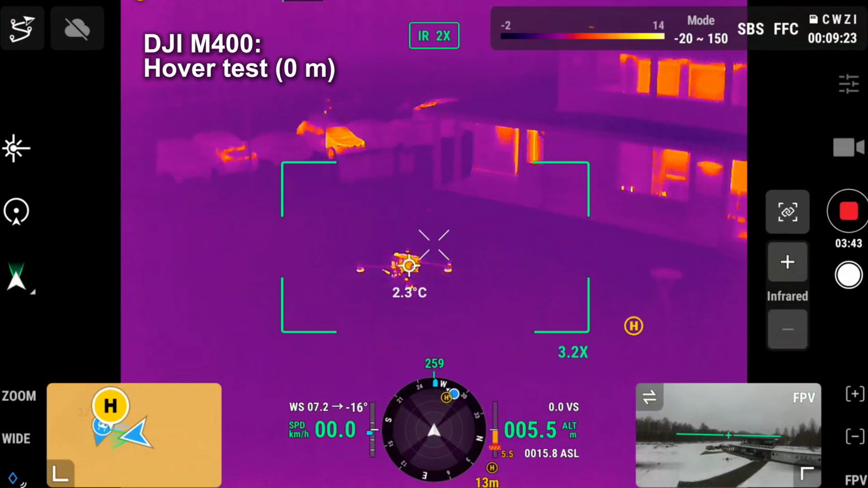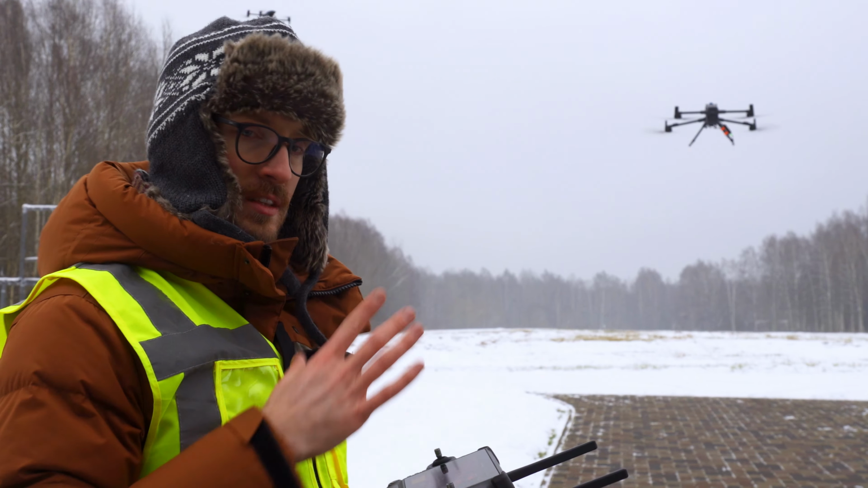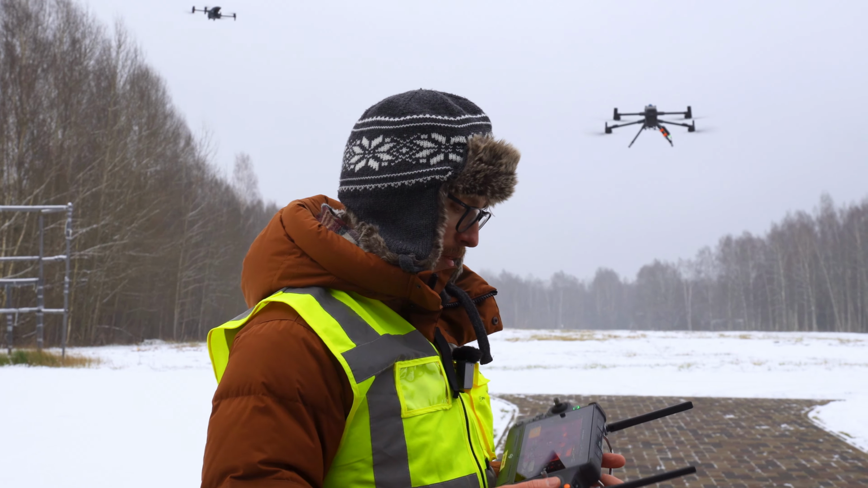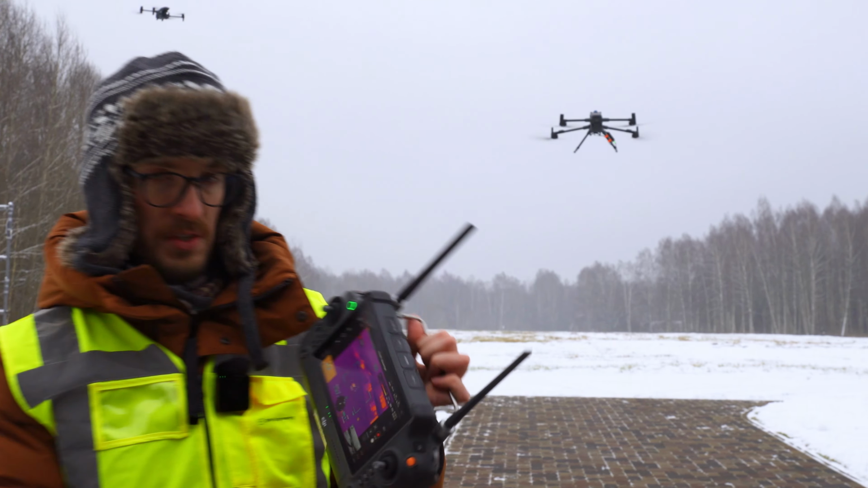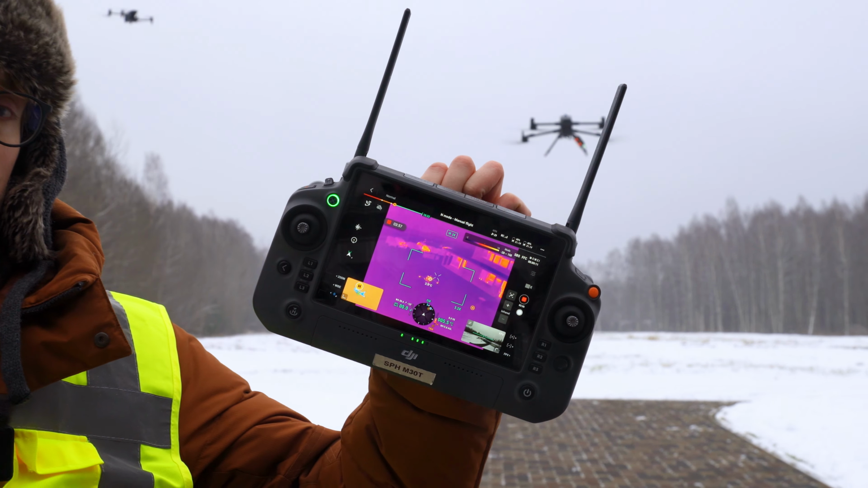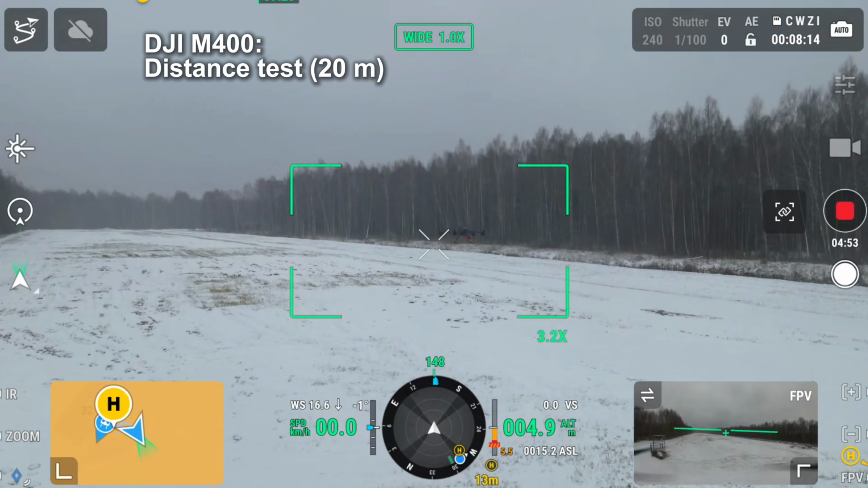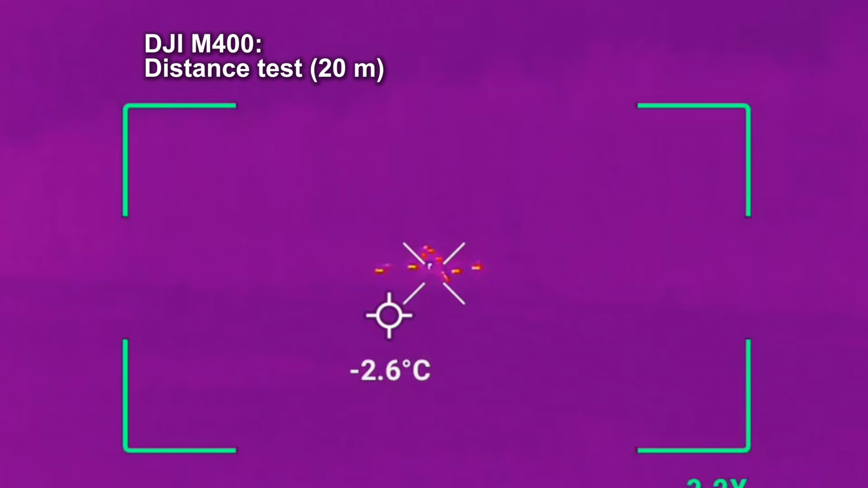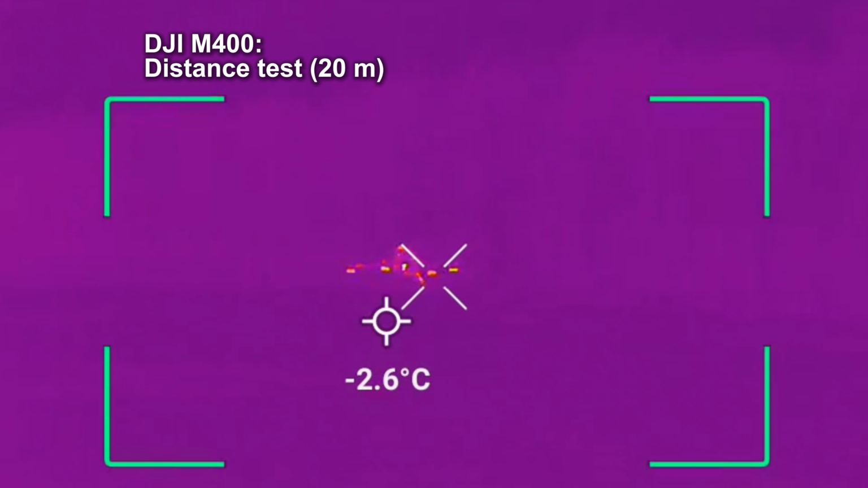Okay, so the temperature of the drone, we can see that it's approximately 3 degrees warmer than the temperature outside. Of course, you have to consider again the potential for error and so on, but this is roughly what you can see now in the thermal view. So this is roughly 20 meters, and actually what's interesting is from this distance we can see the motors really well, but the actual frame of the drone, we don't see the heat signature that much coming from it.